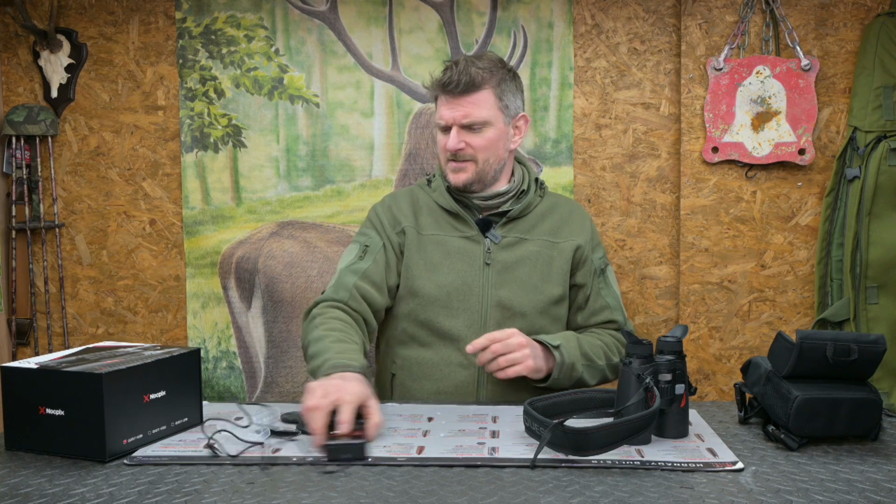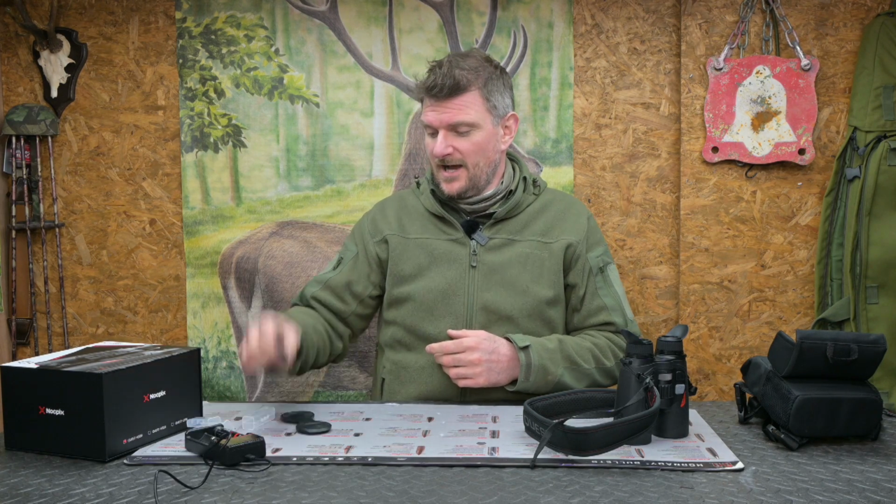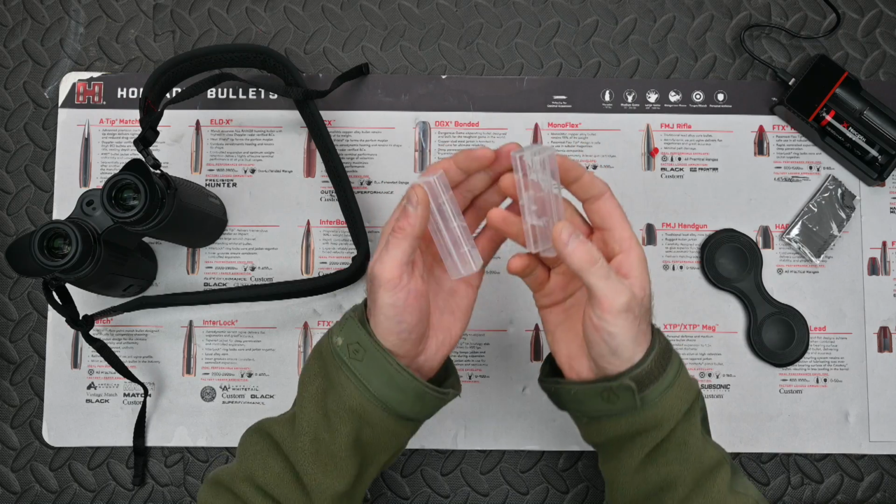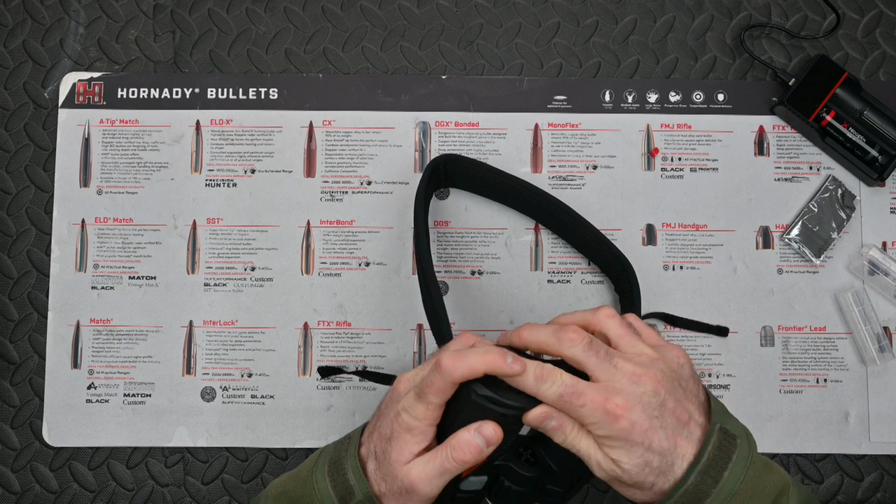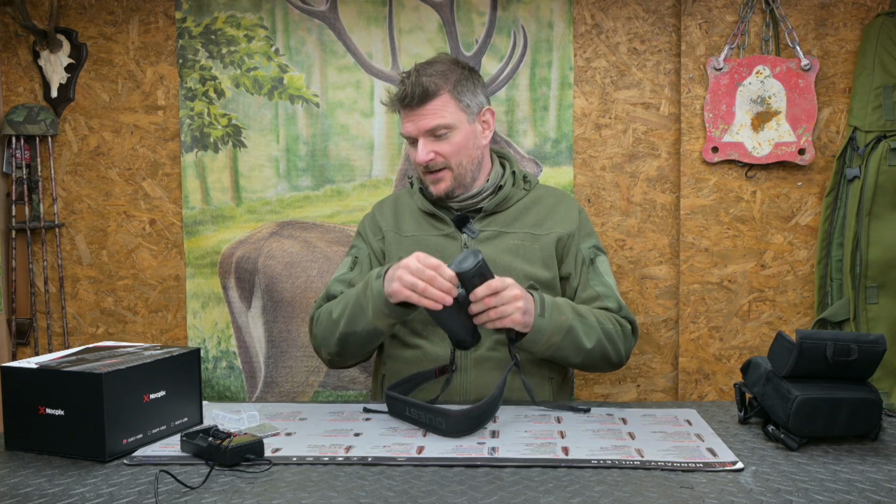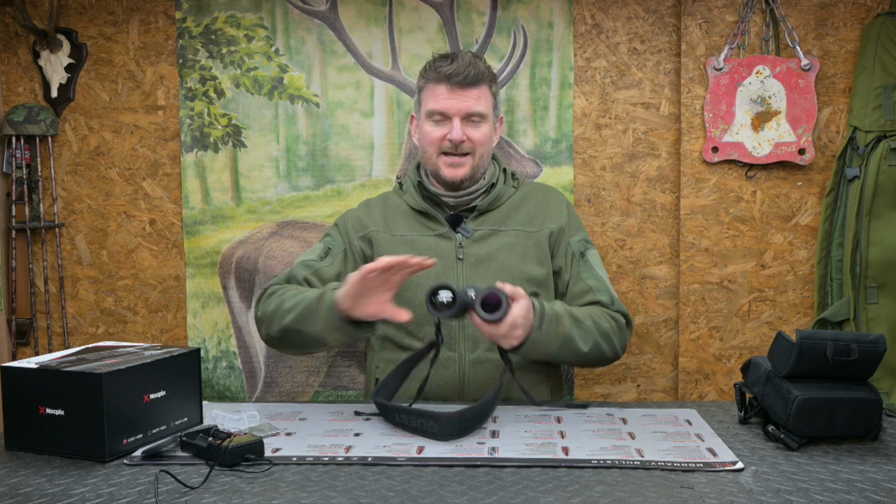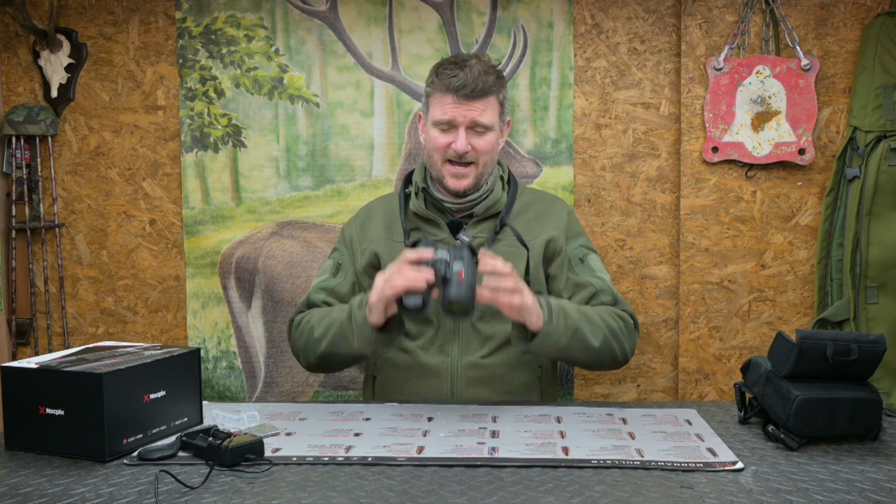I'll just talk about these for 1 second. You get 2 batteries with it, you get the charger as well, you get a cleaning cloth, you get little plastic containers to put your batteries in, and you also get a front lens cover which clips on here. Some people will use it, some people won't, they get a bit lazy, but we'll talk about that in a second.